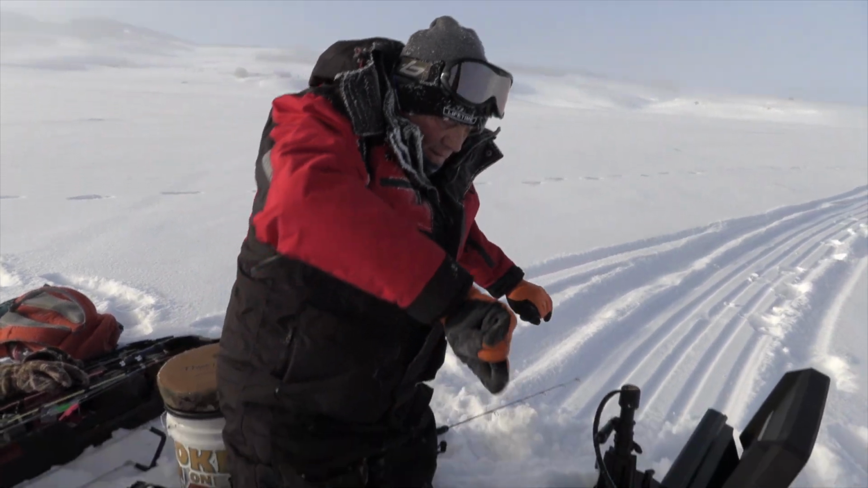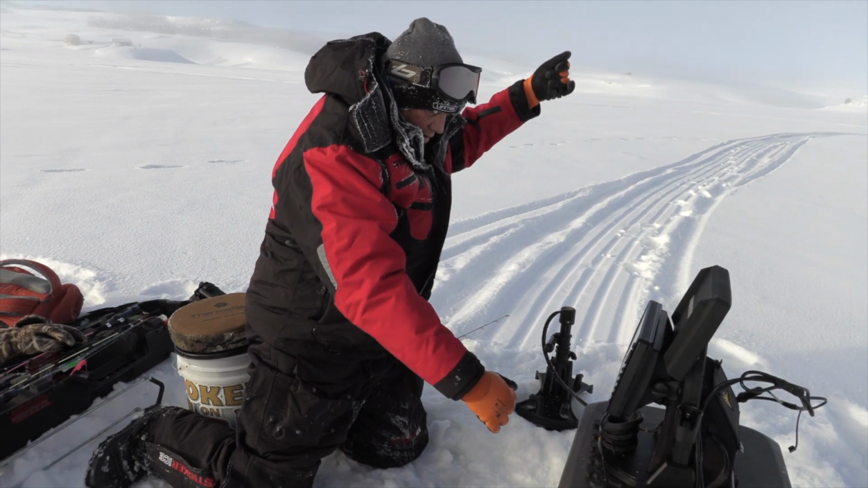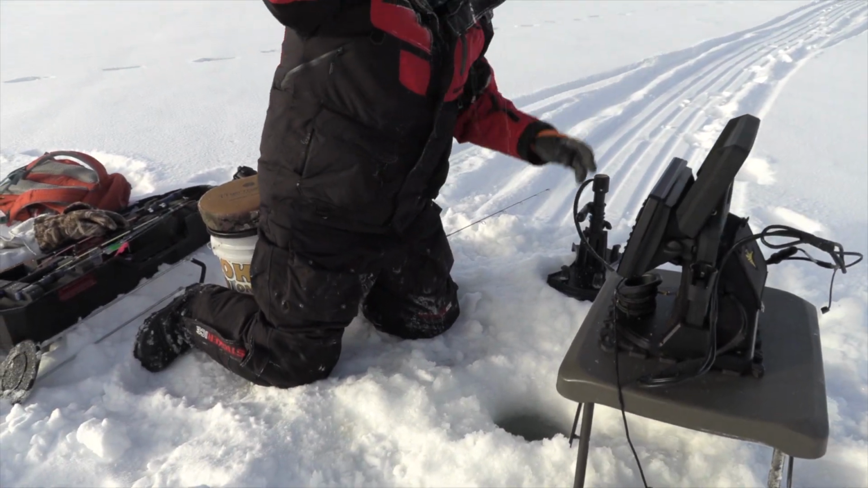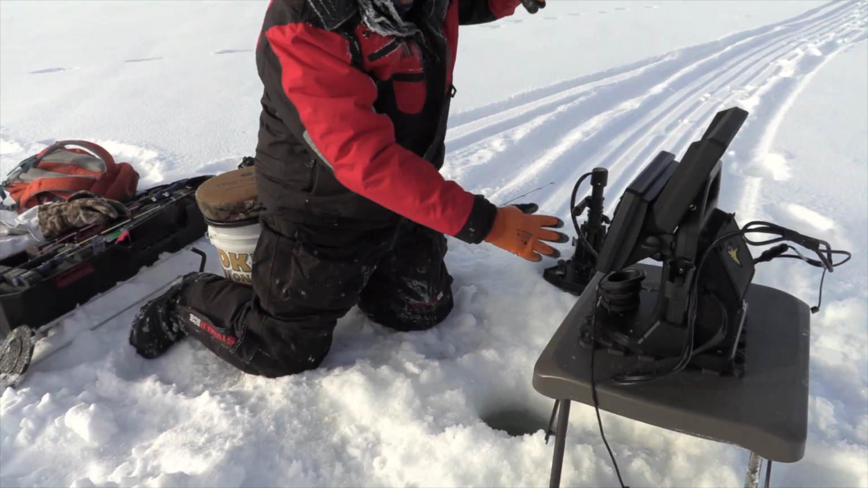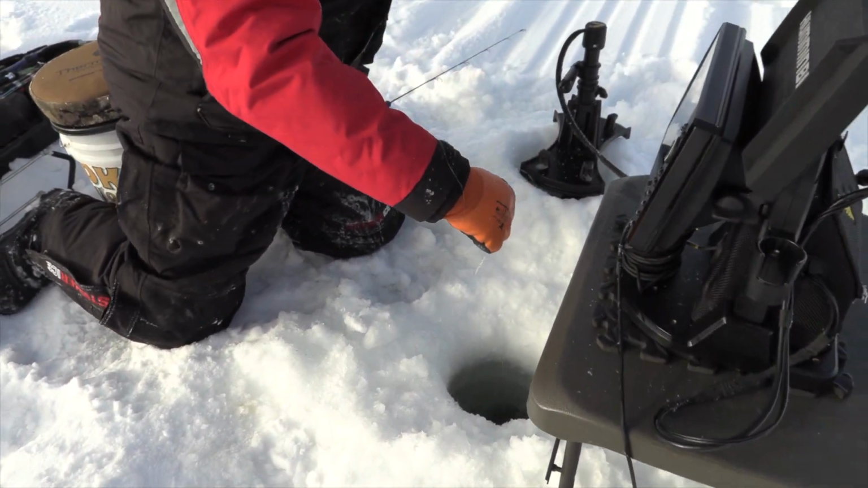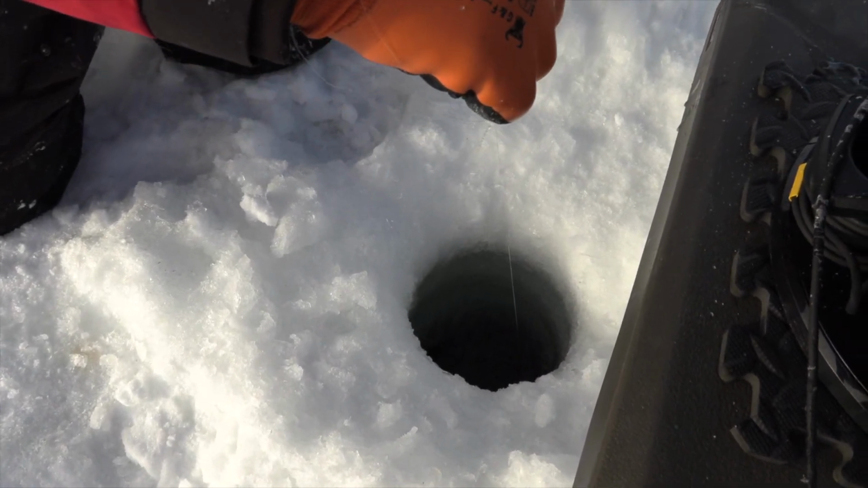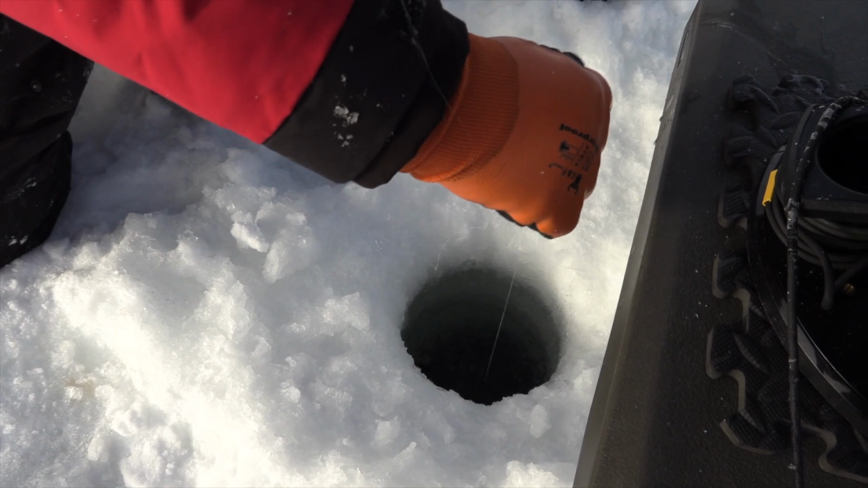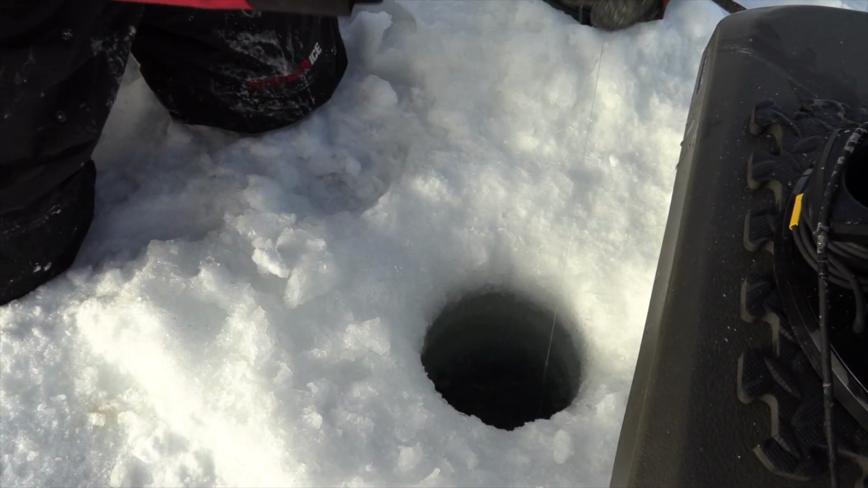I got him. I still got him. I broke my line, but I got this fish. I broke my line on the hook set on the ice, and I've got this fish. He's a dandy. That's the other thing. When it's this cold, you got to be so careful. 4-pound test can be a little brittle.